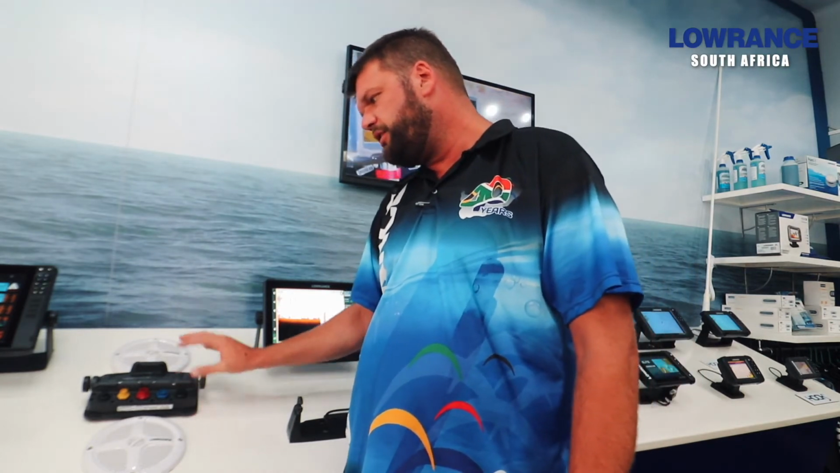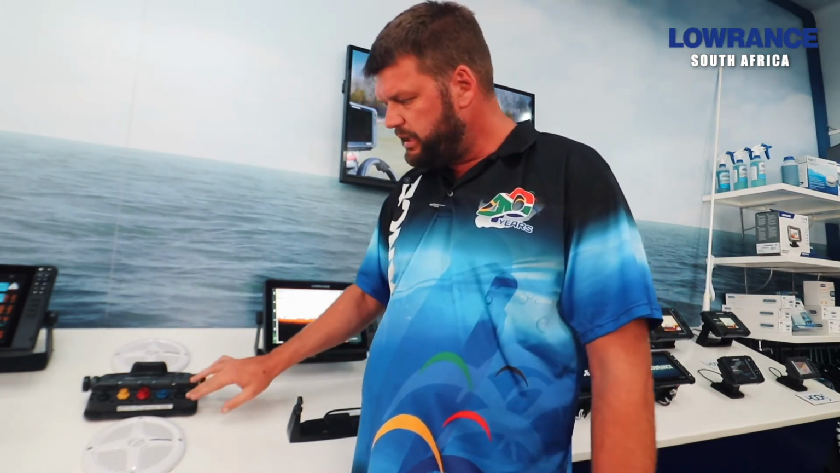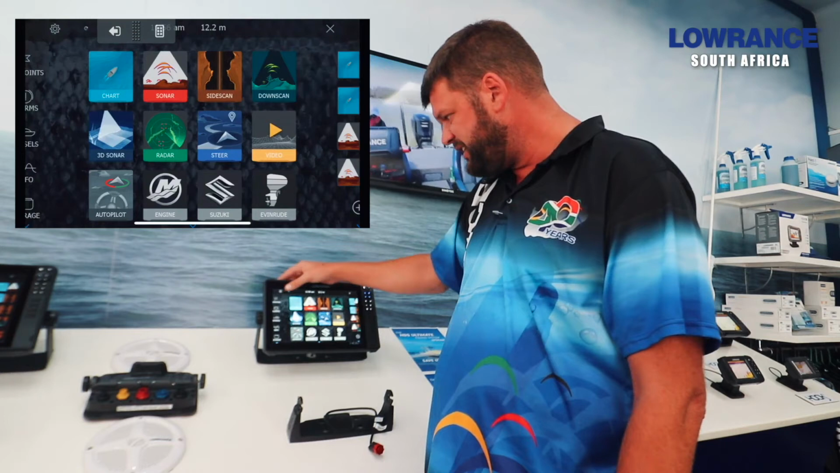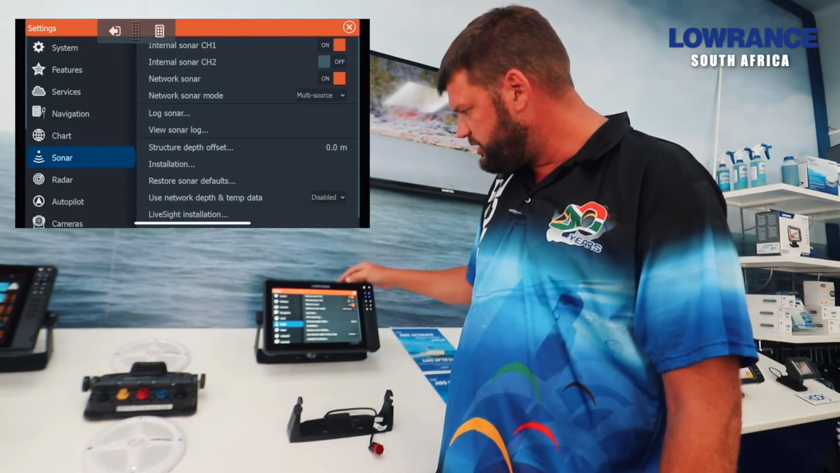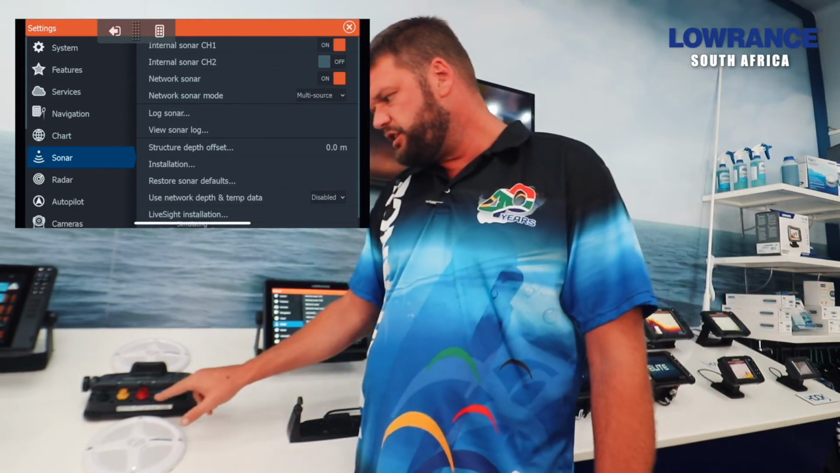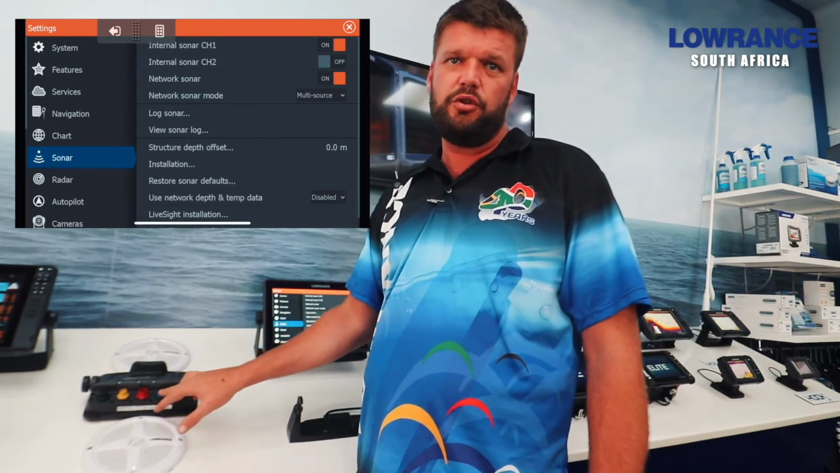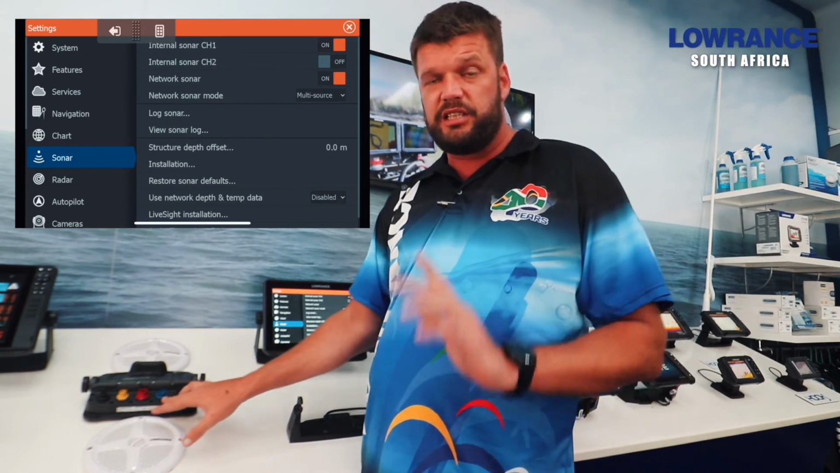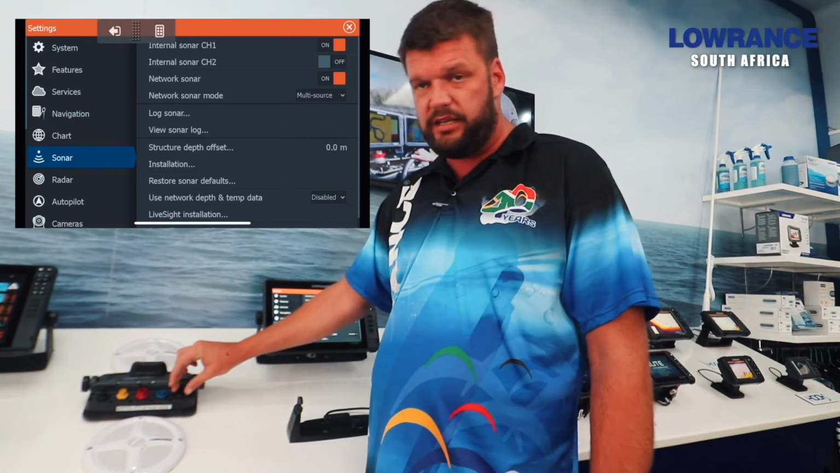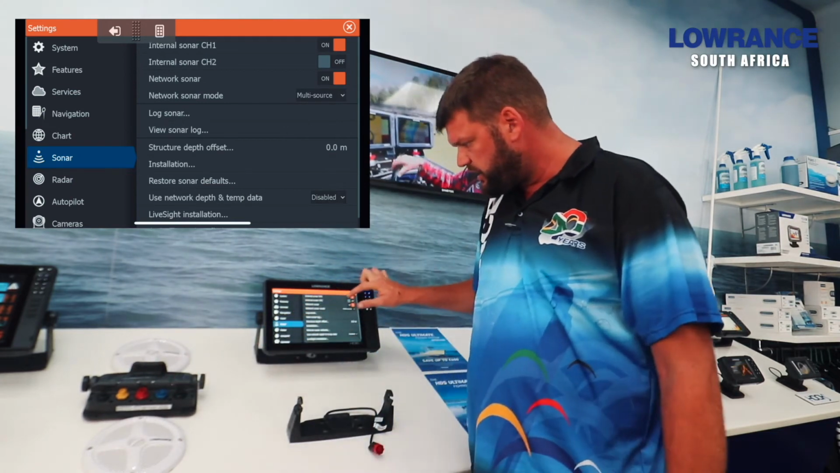But most of the time, the transducers that come with the units have black plugs on them now, which we call Ethernet. And for some reason, people think color goes on color, so they plug the transducer into the black port. Now, by default, the unit will select channel 1 as the internal source. So just remember which port you have plugged it into on the back of your HDS. If you're running a single frequency transducer, just remember blue is channel 1 and black is channel 2, and this is where you go and change them.